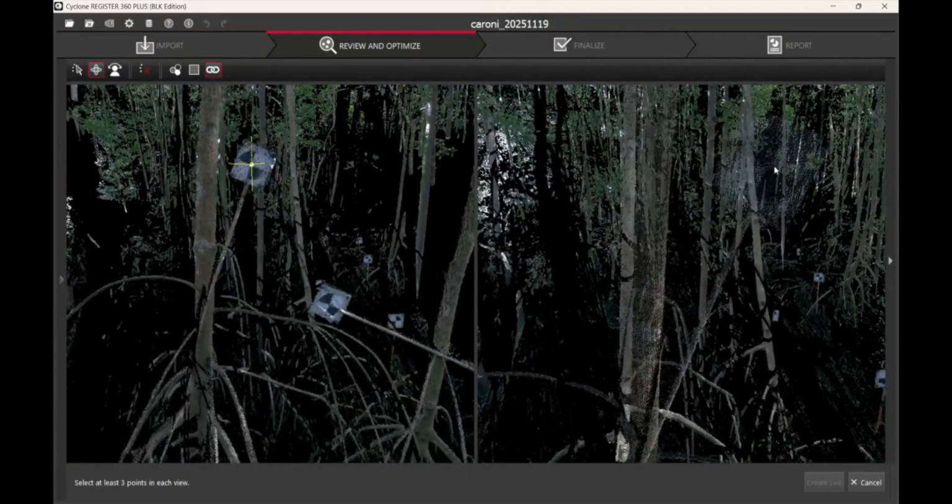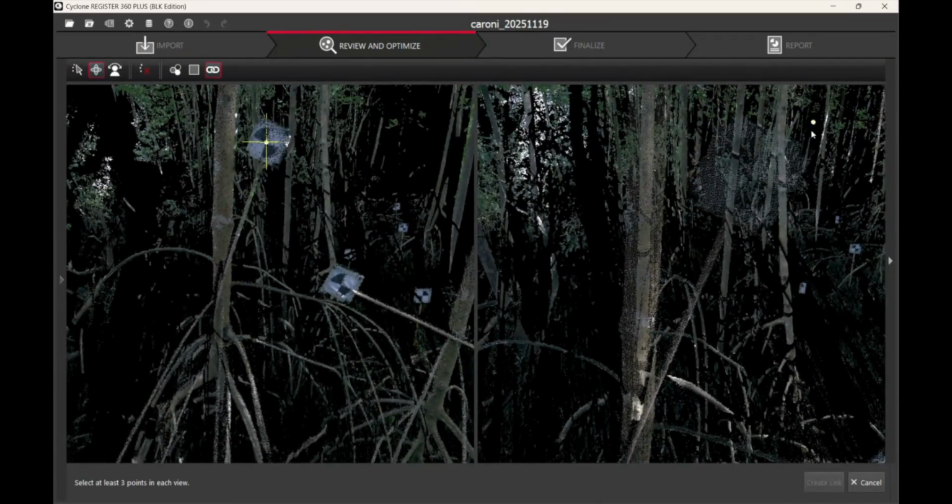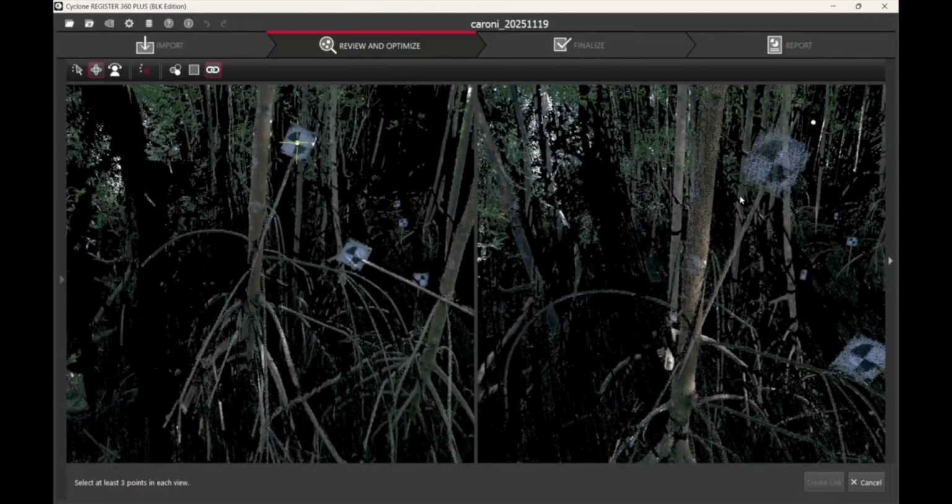If you are in point selection mode and you select anywhere by accident, it will register a new point and you have to start over this process. So as soon as you've selected your center point, switch back to orbit mode. So we've done 2 targets in both the left and the right panel, and we have to do at least 1 more target to have the option to link the scans together.